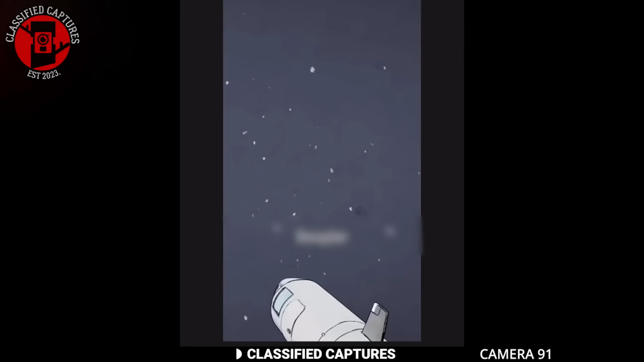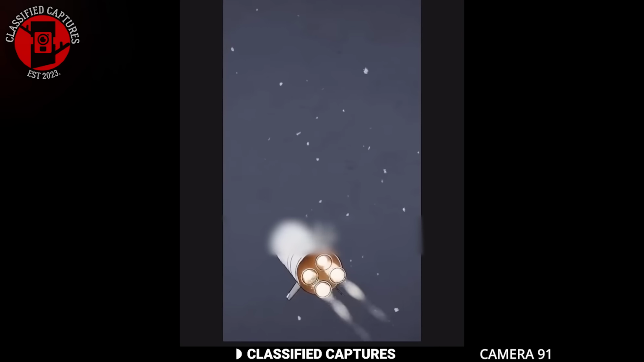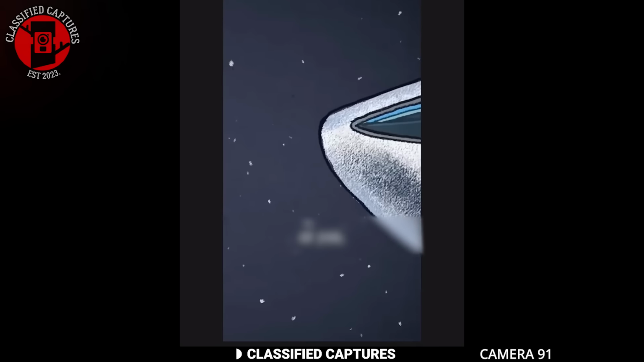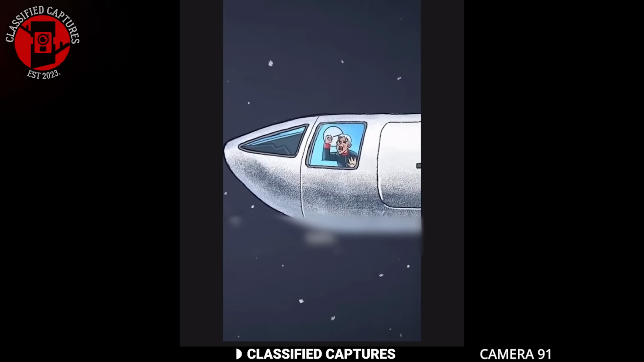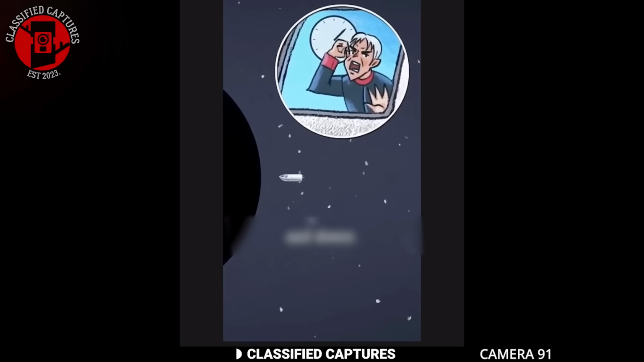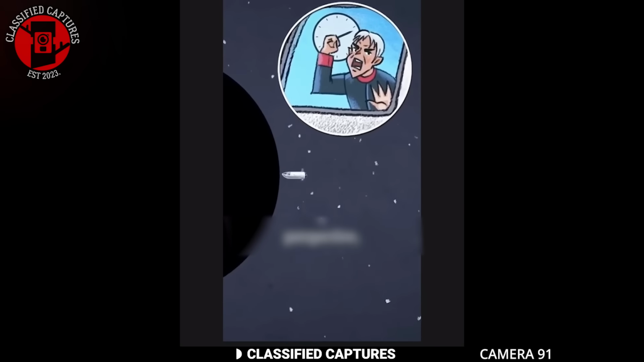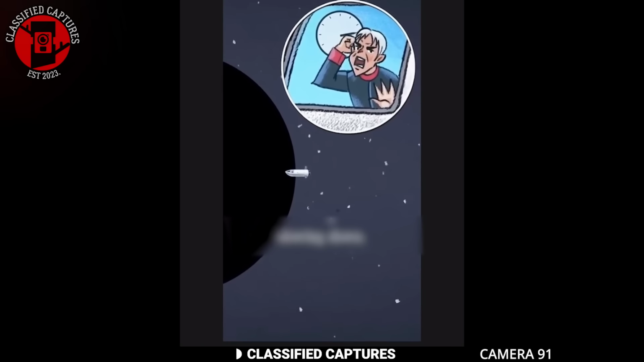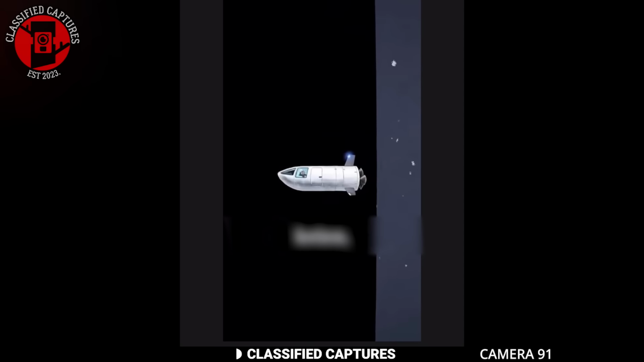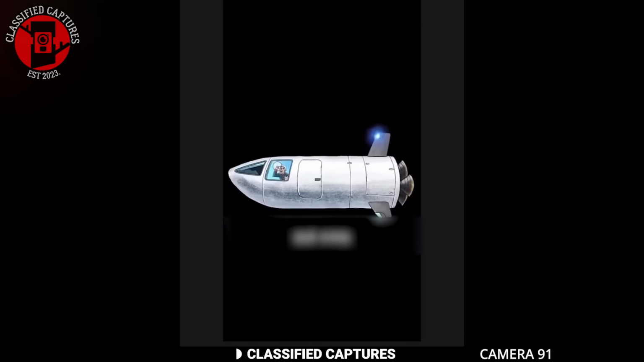Have you ever wondered what would happen if you were to enter a black hole? Well, this clip is your answer. As you approach the black hole from a third-person perspective, time would seem to slow down. To an outside observer, it would look like you're moving slower and slower until eventually you vanish at the event horizon. But what's really happening?